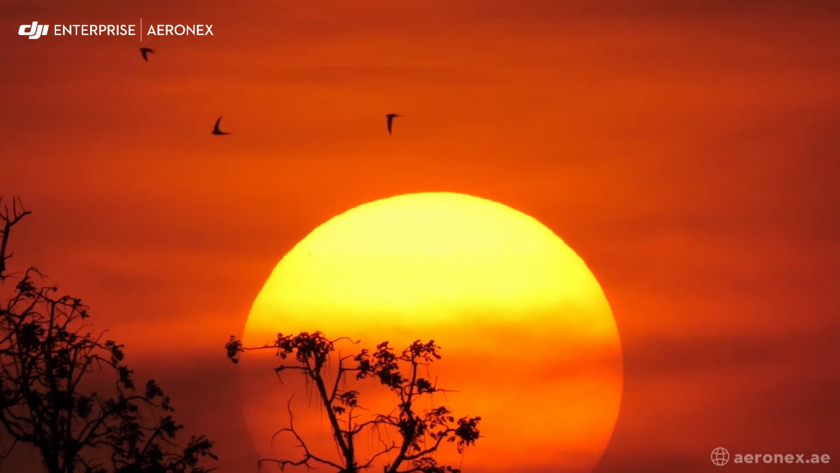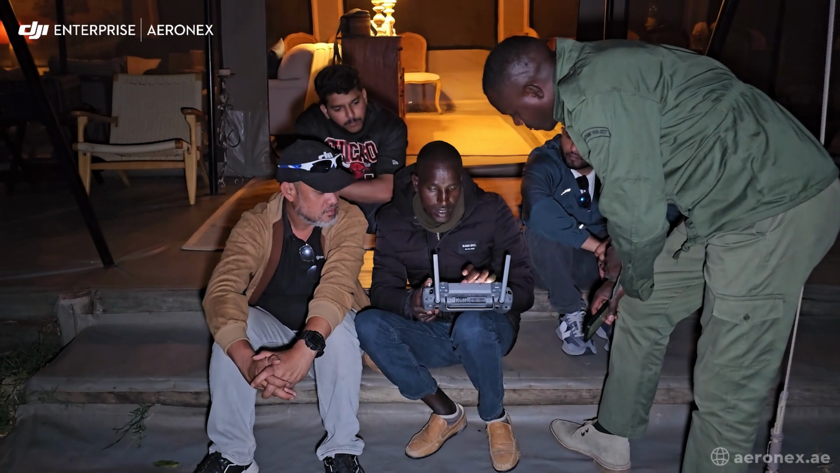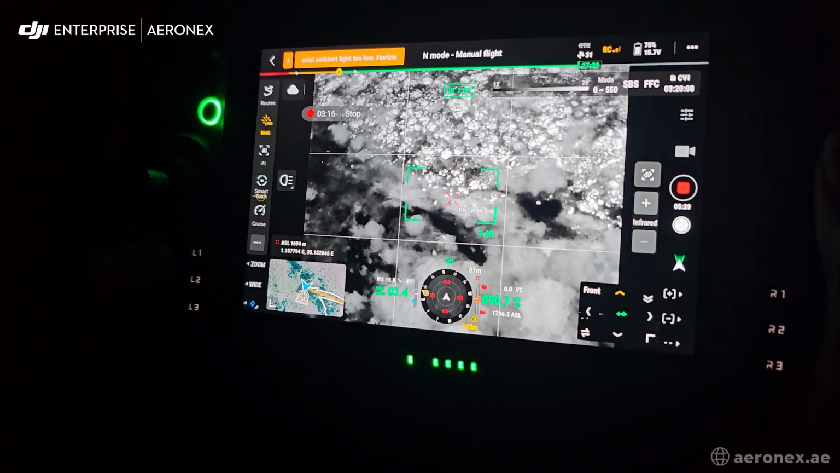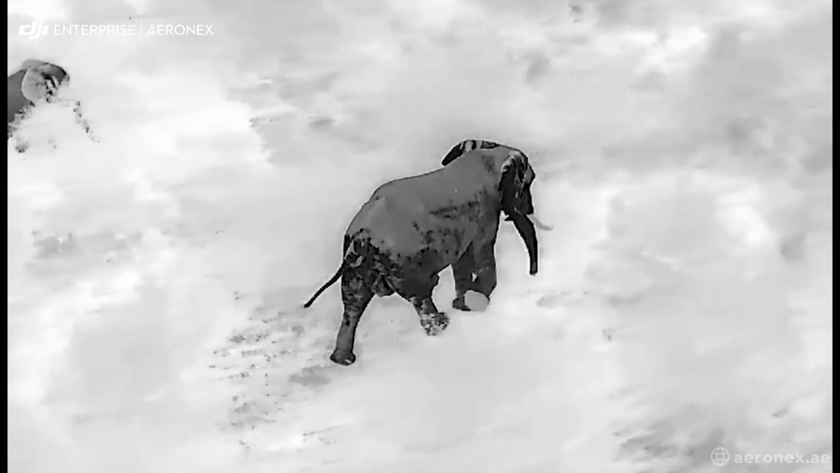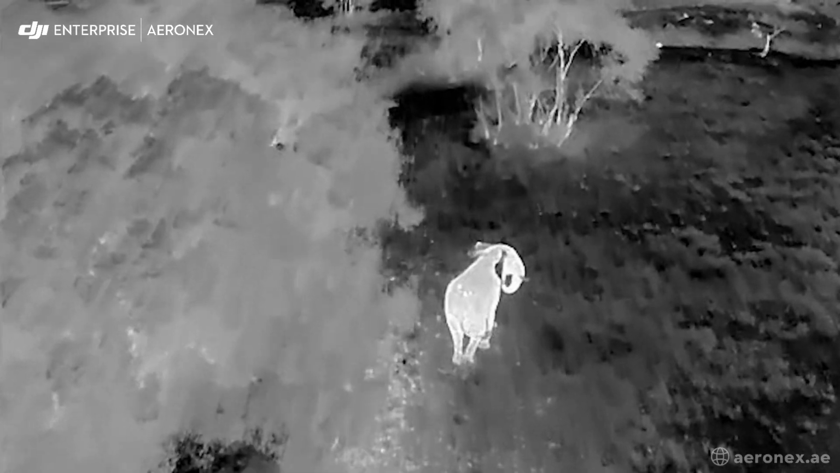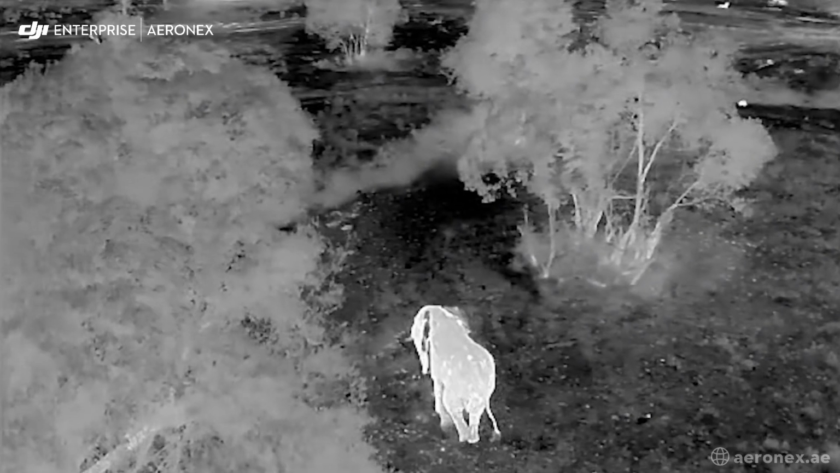As the sun set over the Masai Mara, our work didn't stop. We conducted night operations, utilizing the thermal mode to detect and monitor the elephants under the cover of darkness. Without thermal imaging, tracking elephants at night is almost impossible. This feature allows us to see through thick bush and locate them within minutes. This allowed us to track their movements in real time, ensuring they didn't wander too close to local communities, helping us prevent potential conflicts before they could arise.